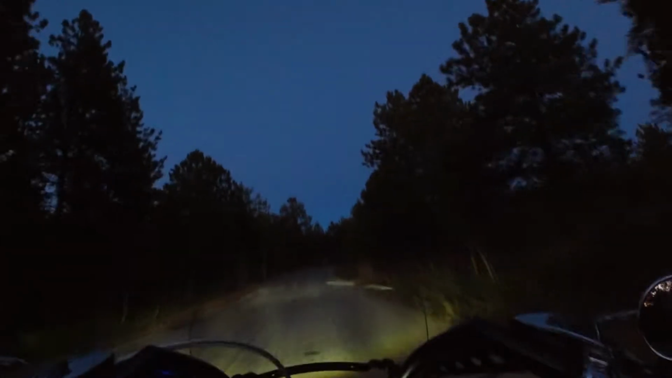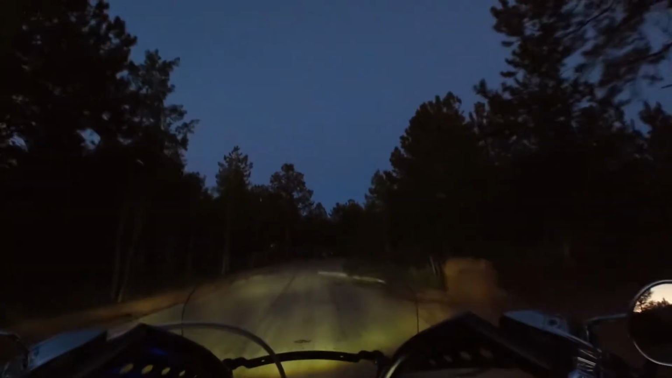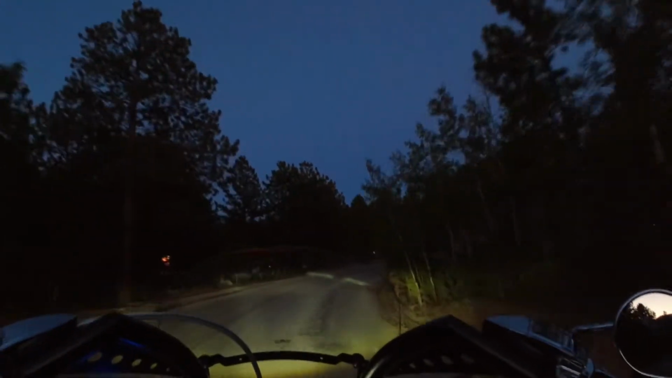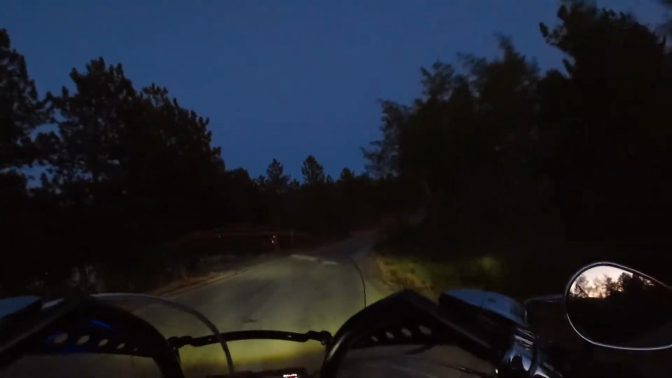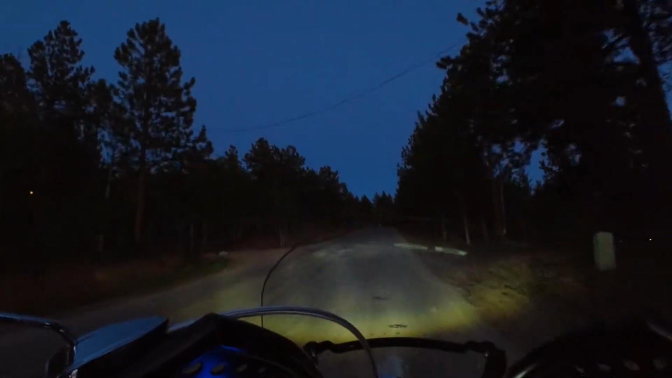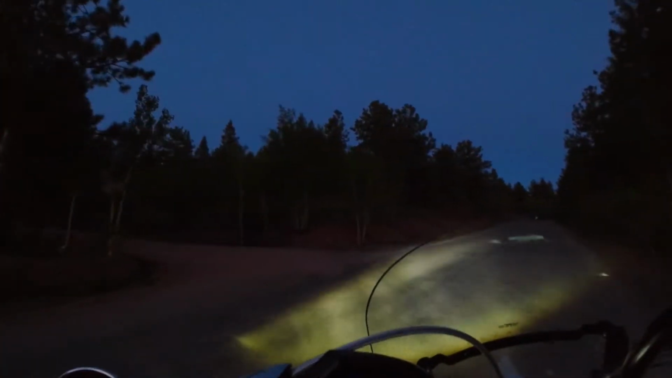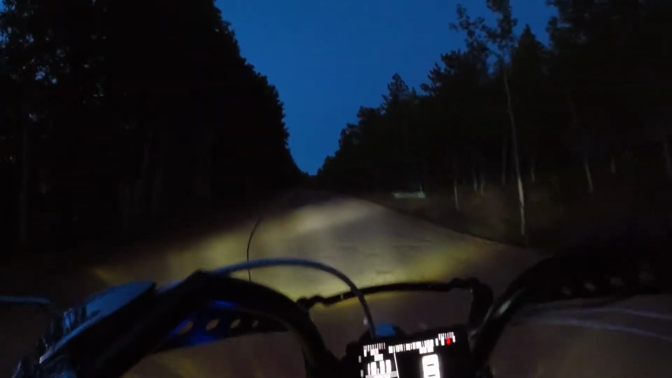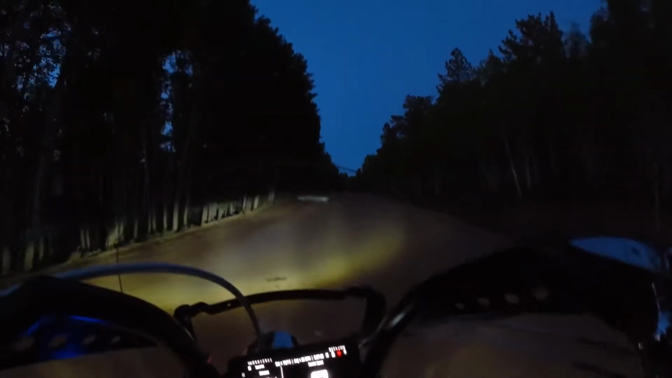As far as the handling, it's significantly better, although it's still pretty rough when I am driving, especially on this dirt road coming up over here. It's pretty crazy. I thought for sure this bike would be a lot smoother than it actually is. Look at that, you can probably see those potholes really good right now.